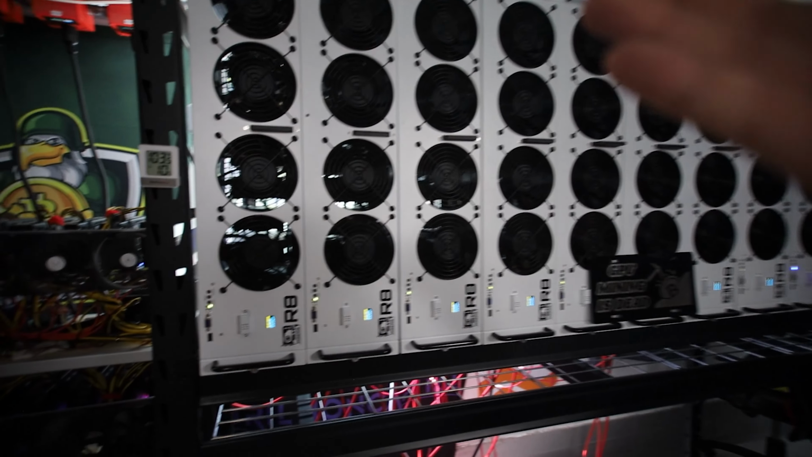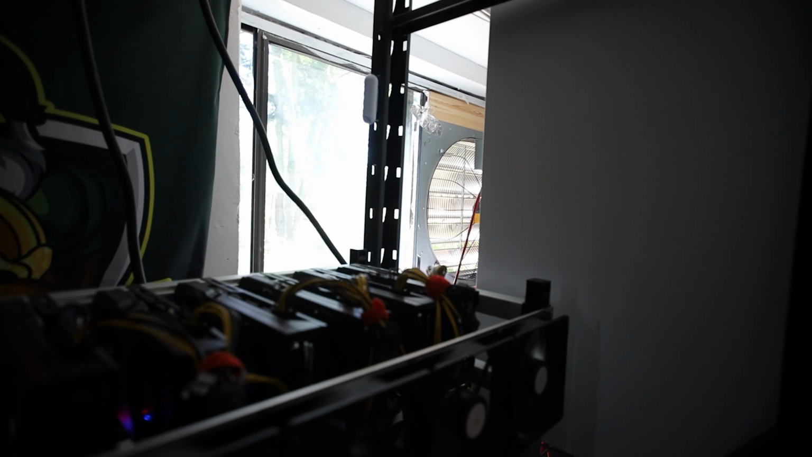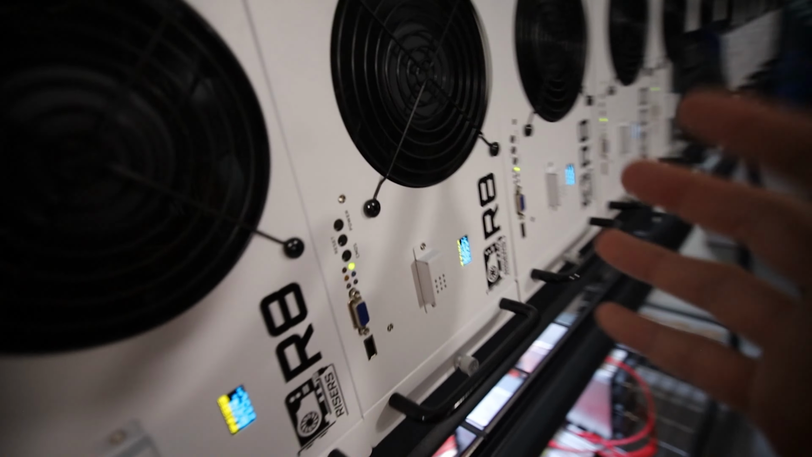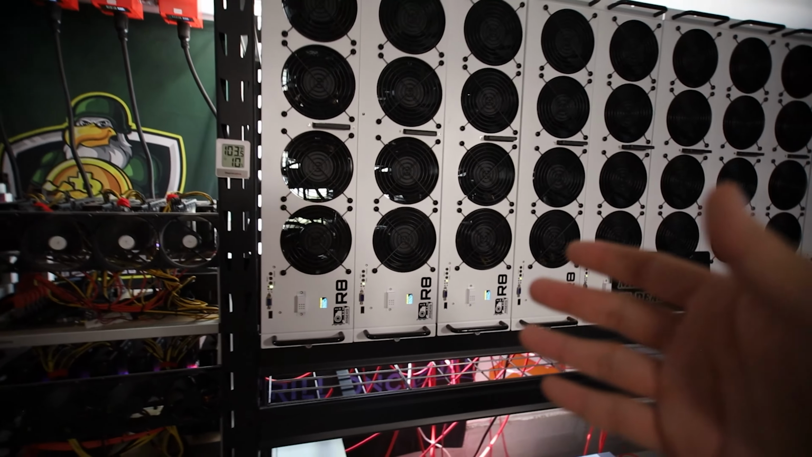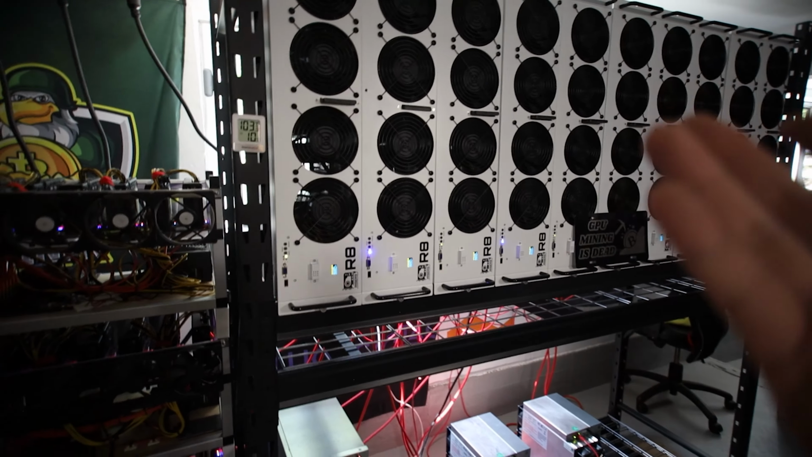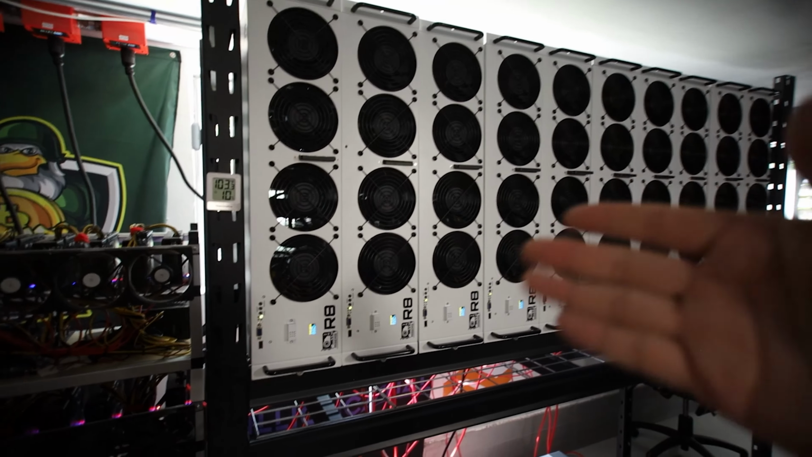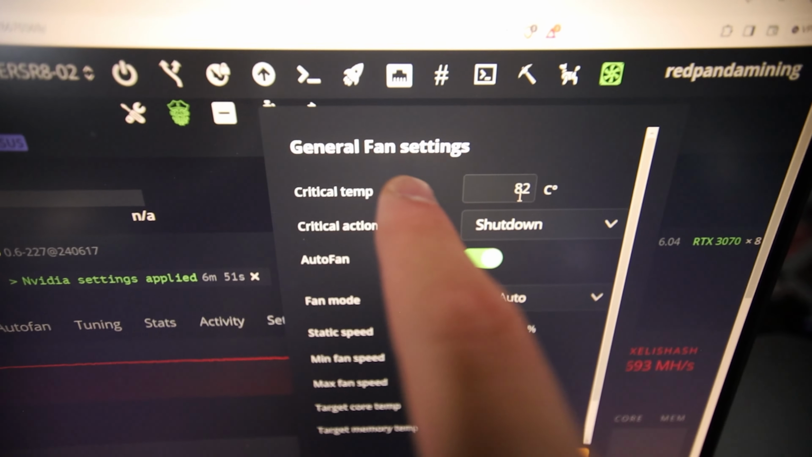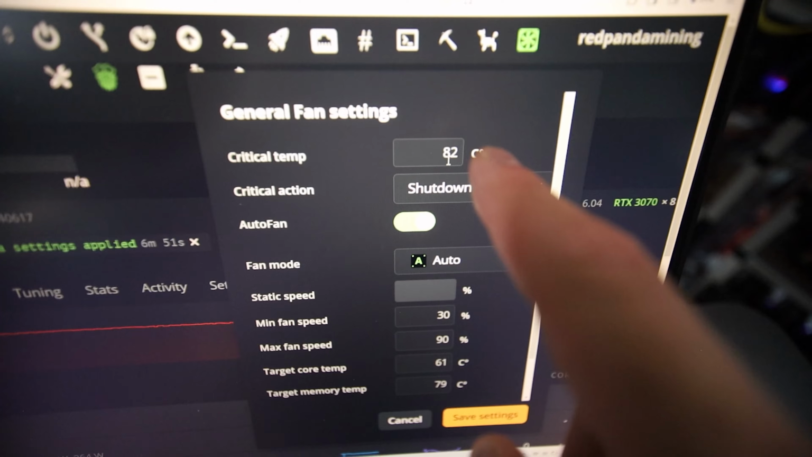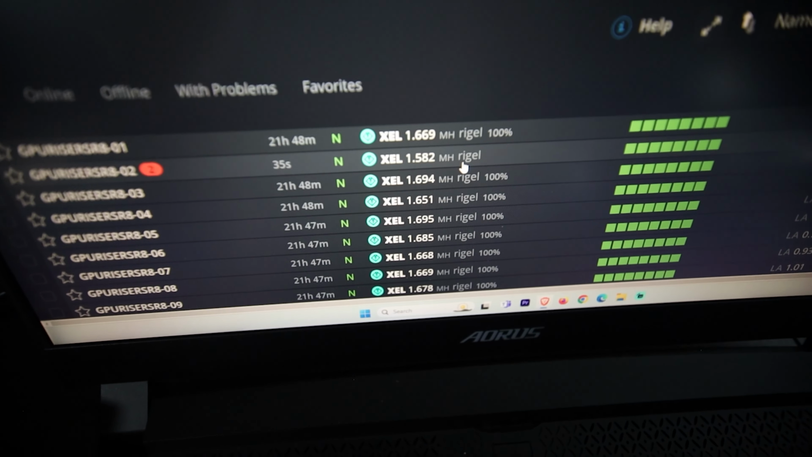So when you're mining and let's say your exhaust fan decides to shut off, or you have a fire or a surge, whatever, make sure your GPUs will be able to turn off in some way, okay? Power goes out, obviously everything will shut down, so that's fine. But if an exhaust fan dies, which I've had happen to me before, these things will be overheating like crazy. And so that's why I have general fan settings on and critical temperature 82, and I have shutdown, because I don't want these to run at super hot temperatures, or else these are gonna burn.